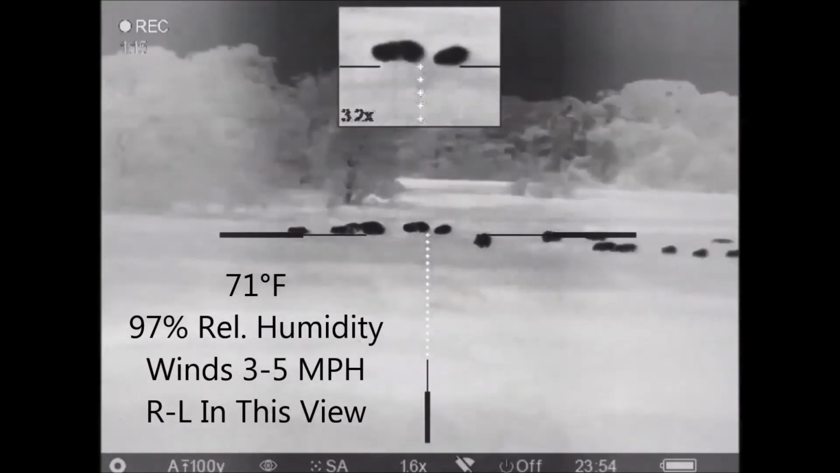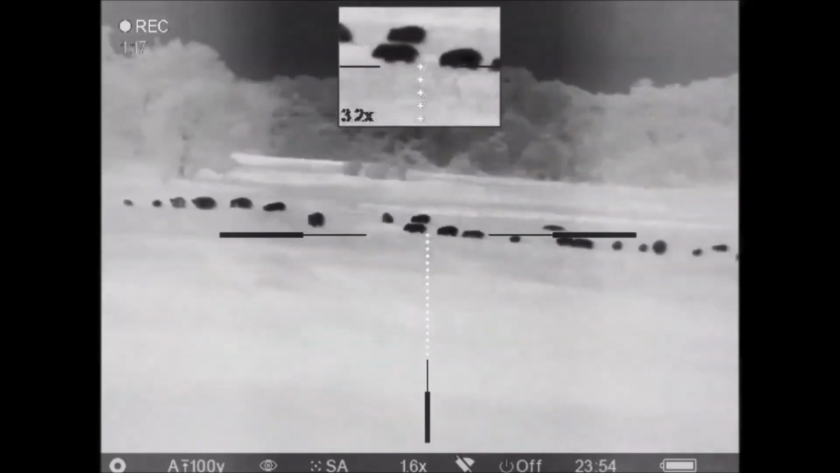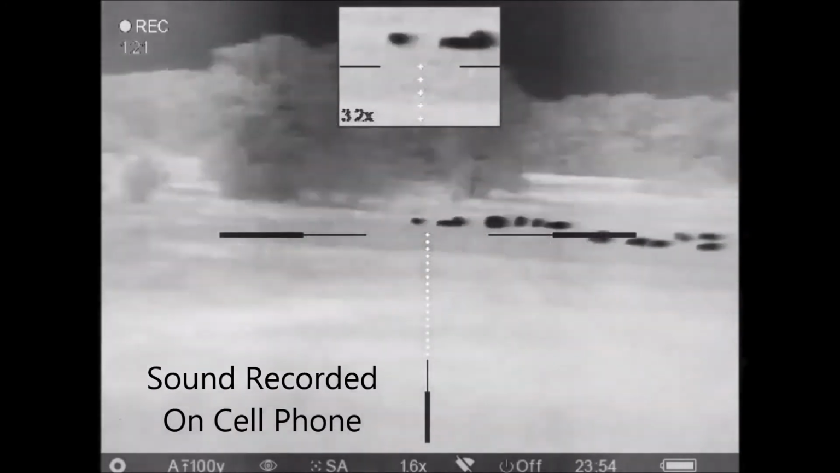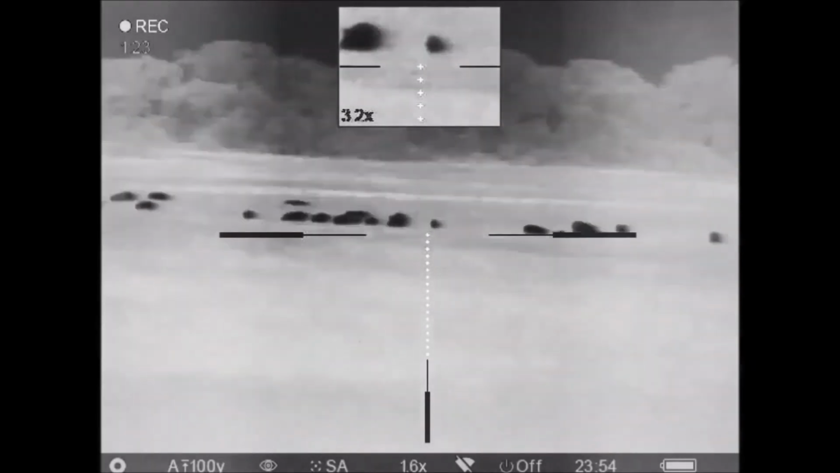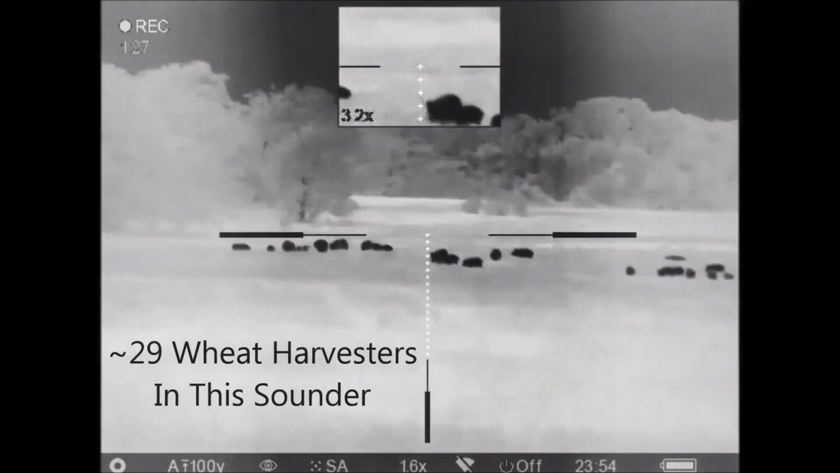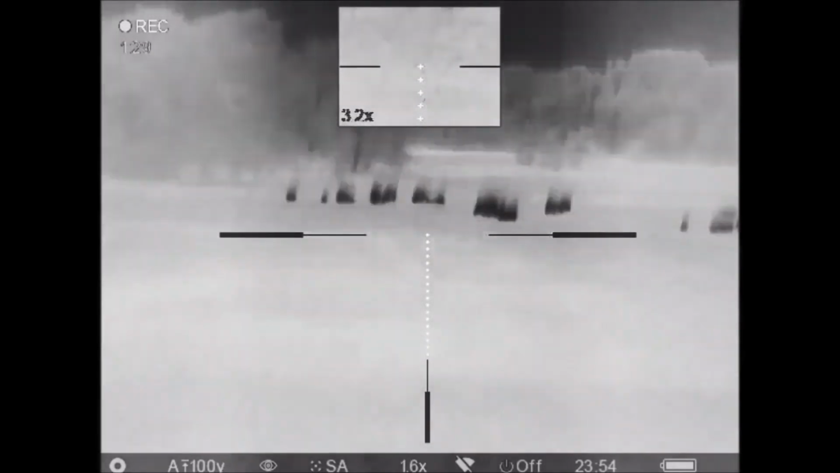So there's a lot of humidity at this point. The wind is not a problem at all, so my only concerns at this point are the hogs walking into the next pasture and making sure that there are no cattle downrange of my shots. I count about 29 of these guys out in the field.